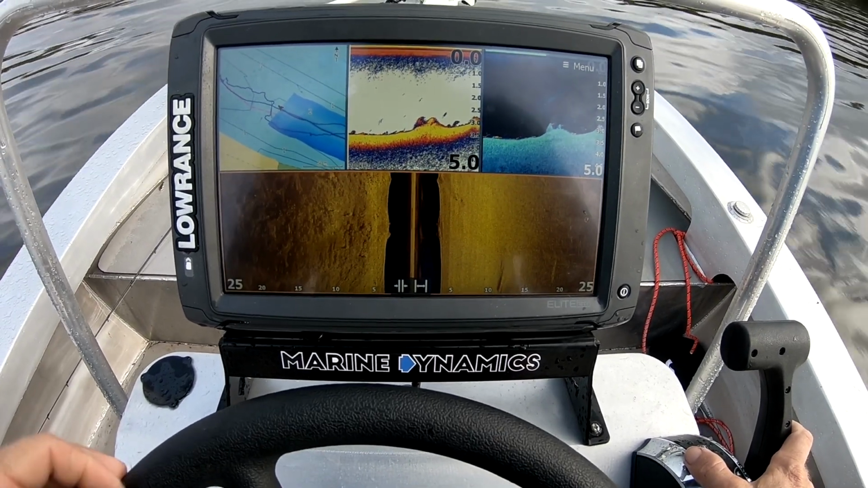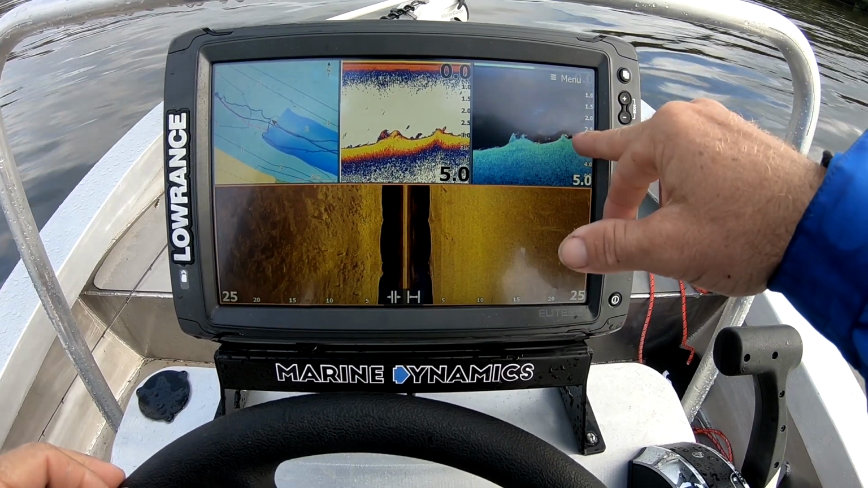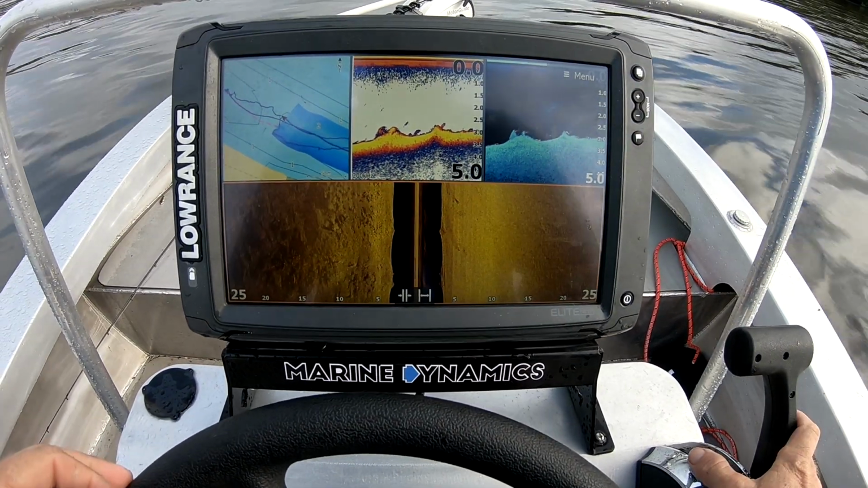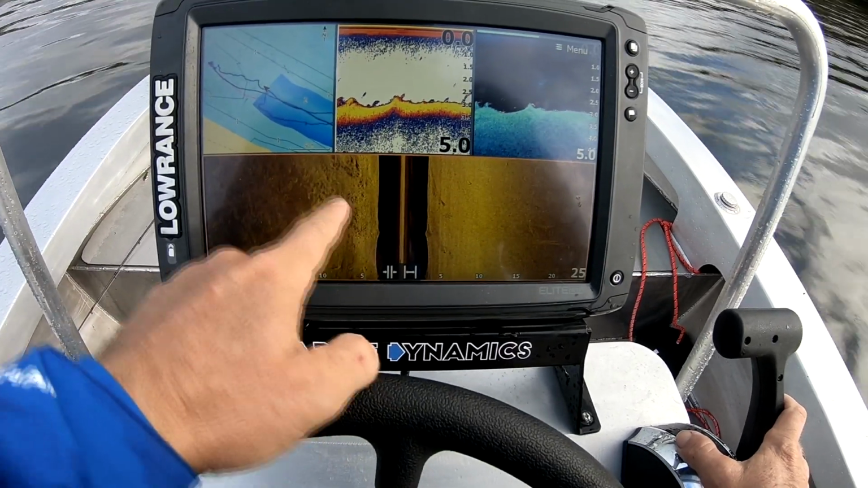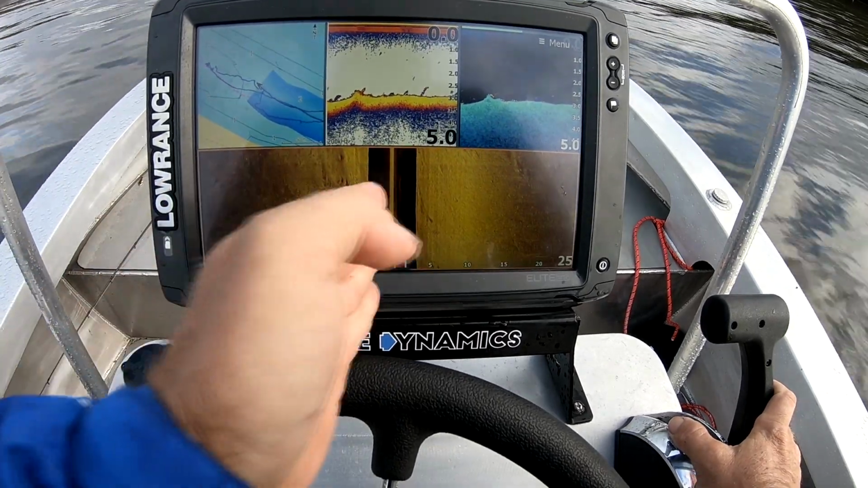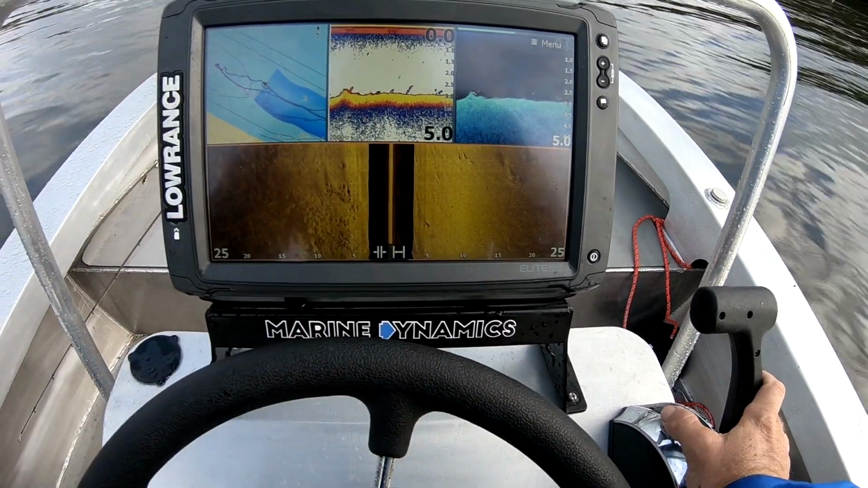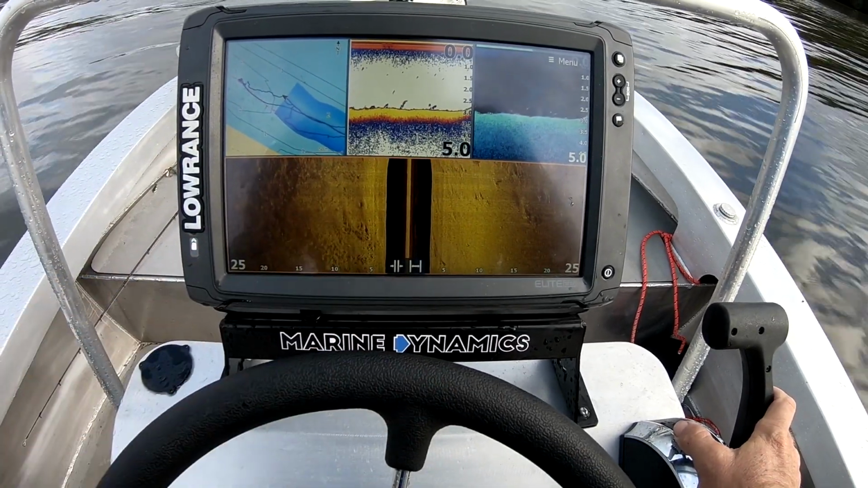So the rock bar's in 3 meters of water, and you can see the bottom coming up and down, and there's a few little fish sitting there. Nothing really worth targeting, but have a look at that. What you'll see is little dark shadows behind the rocks. If you can imagine a spotlight shining out to the side and hitting it, then behind the rocks you'll see the shadow.